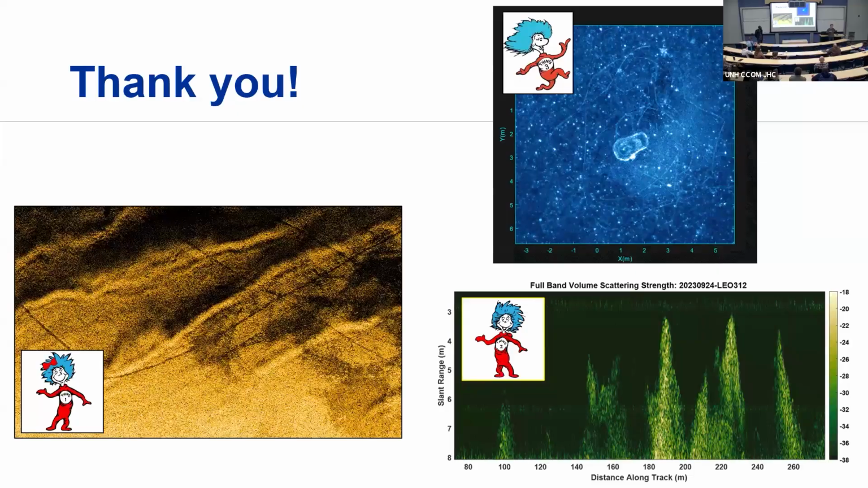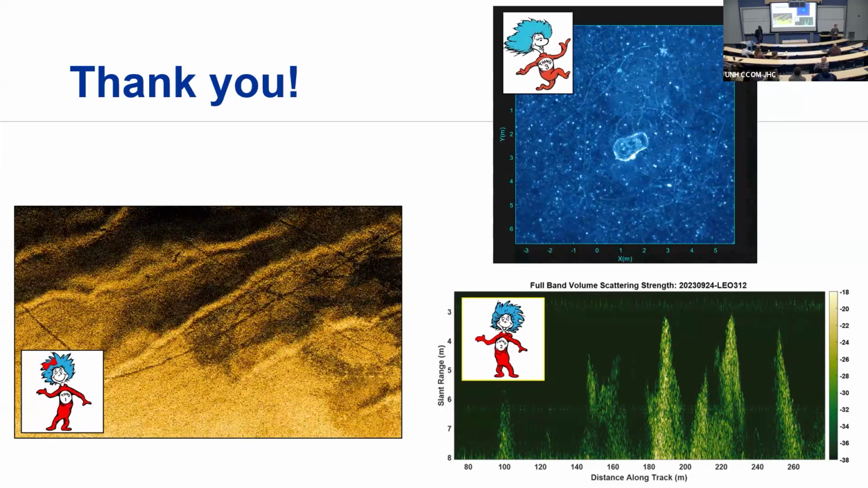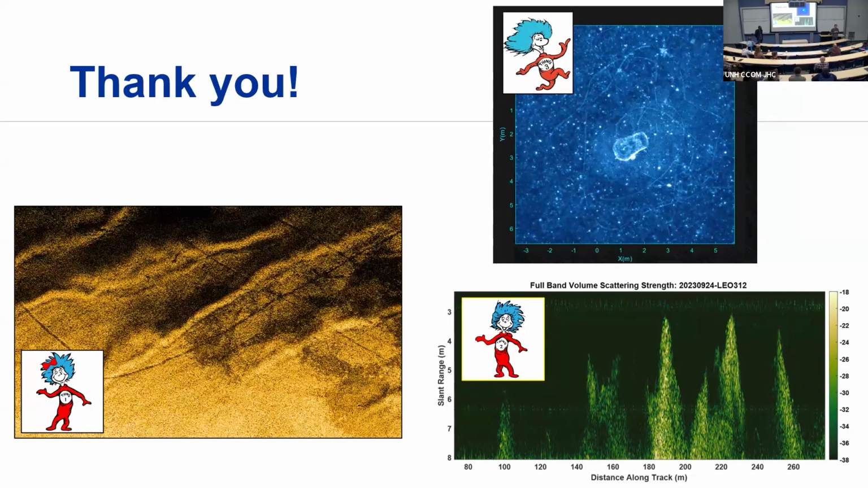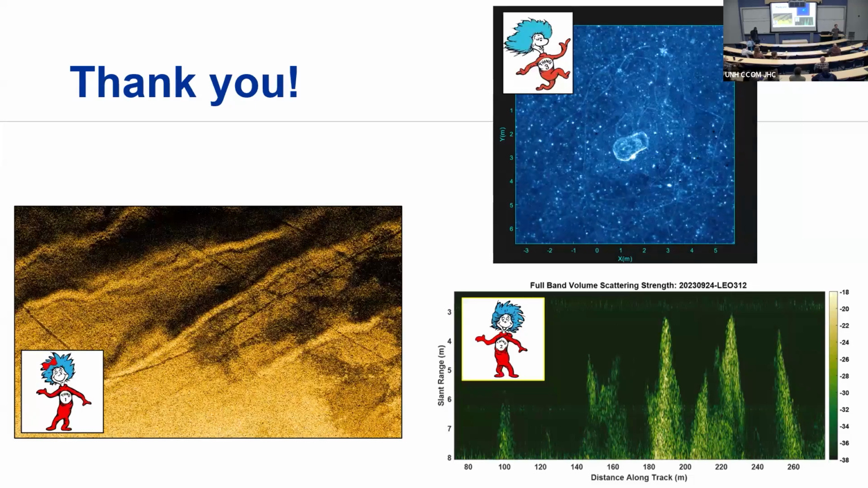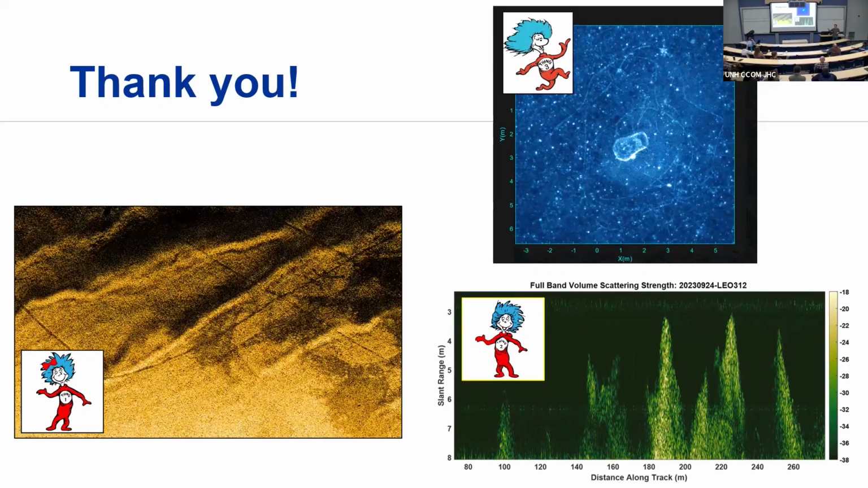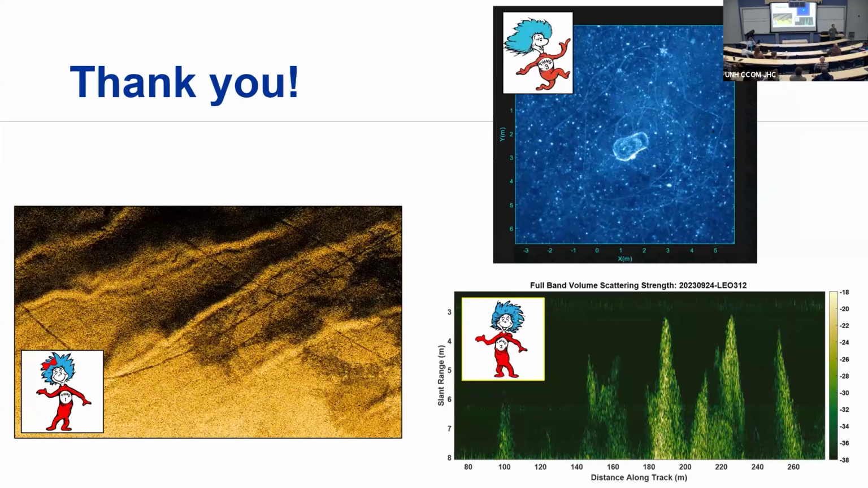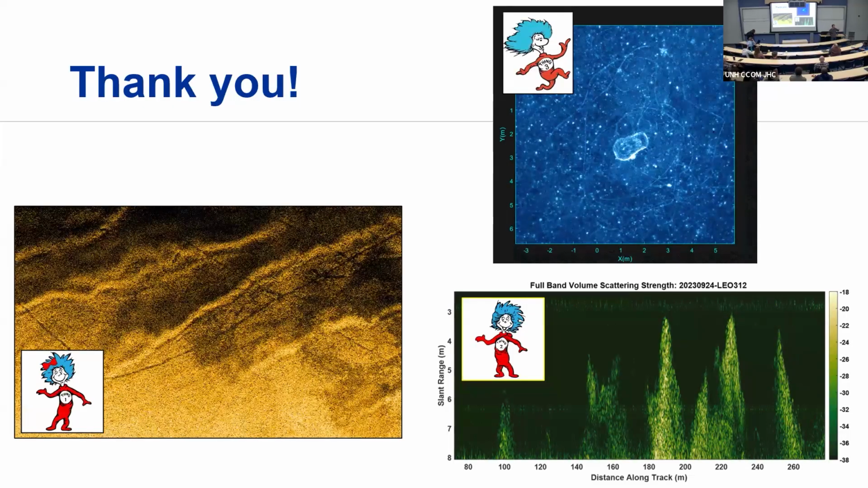Things like sloshing, it doesn't really affect the intensity too much, but it messes up the bathymetry somewhat because you've got the wrong sound speed. I didn't show them, but in the repeat passes, sometimes you may not see a bolus, but you'll see that this water has come through and the seafloor looks kind of depressed.